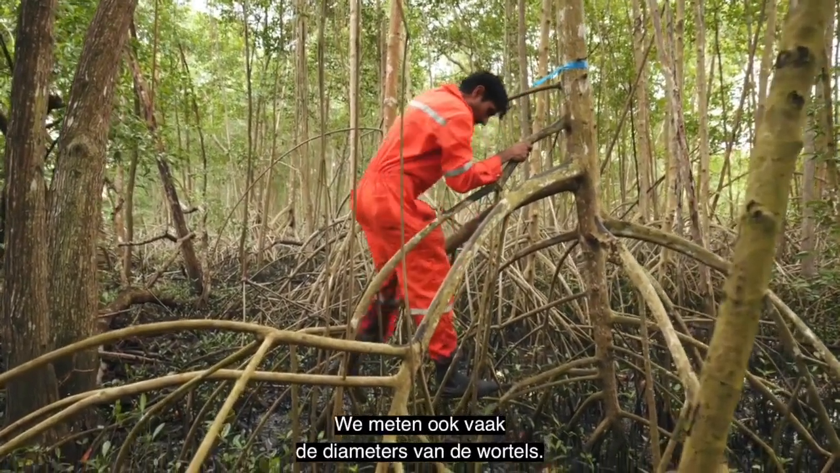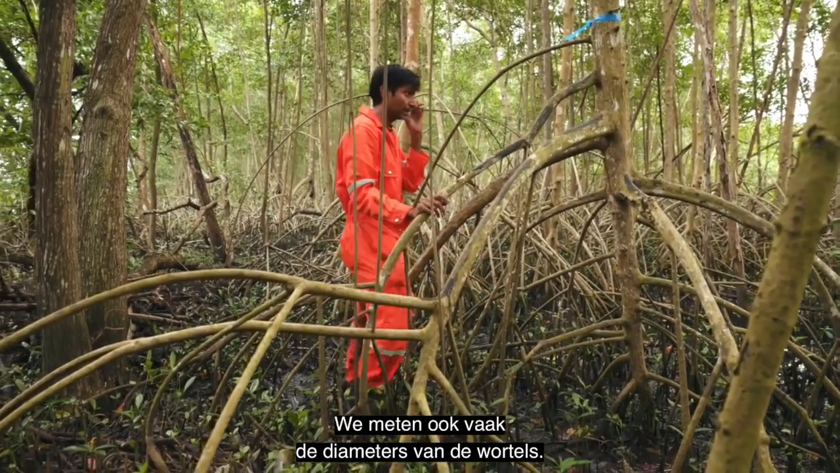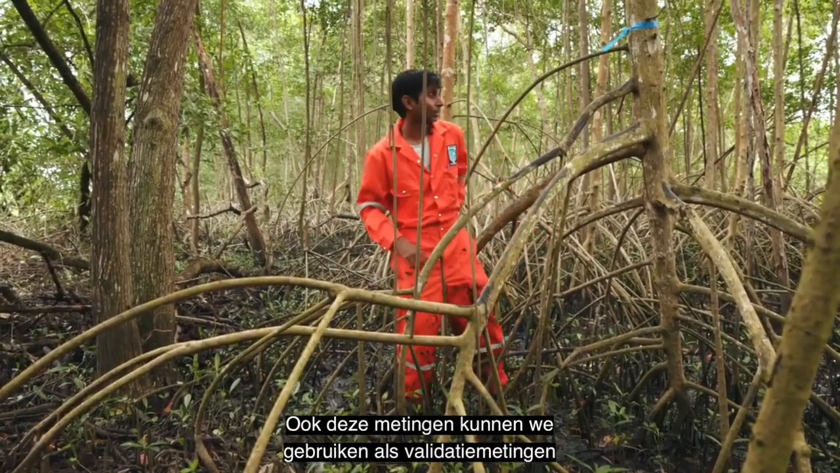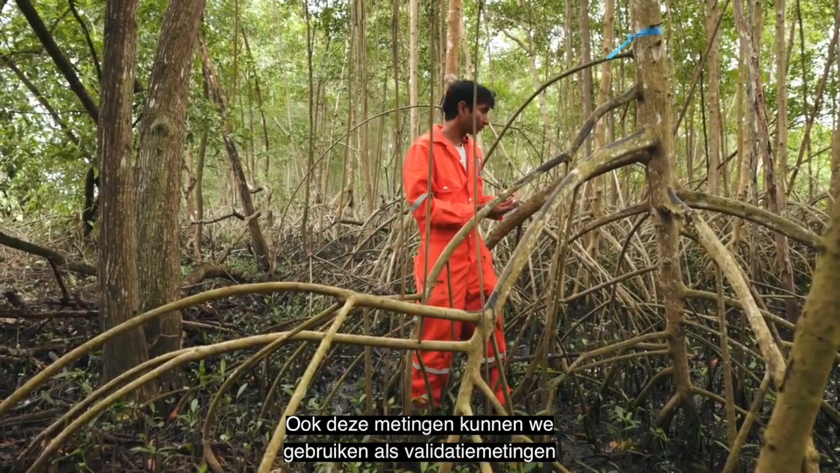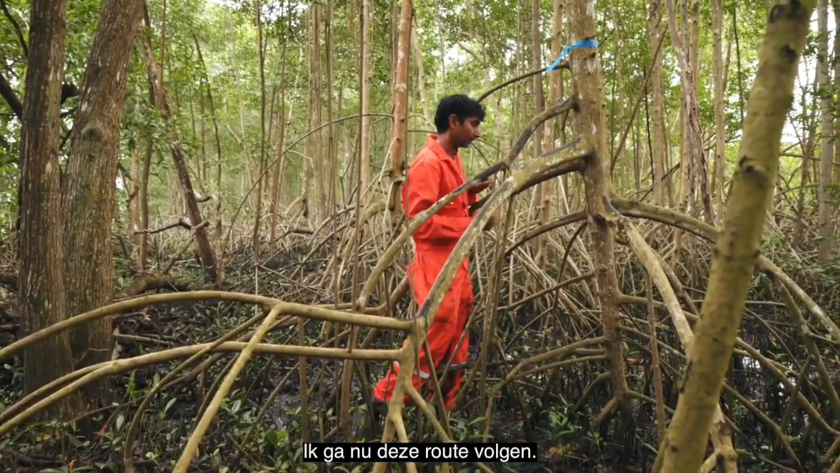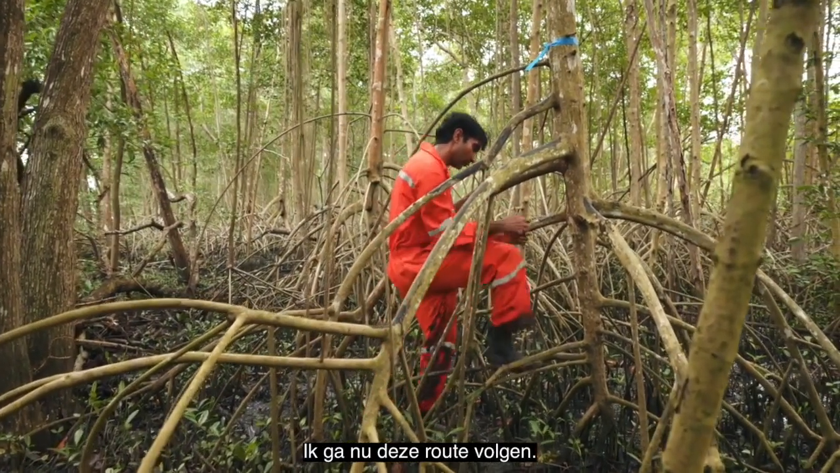We also often take some measurements of the diameters of roots. Again, we use these as validation measures in the scanner. So I'm going to do this root over here.